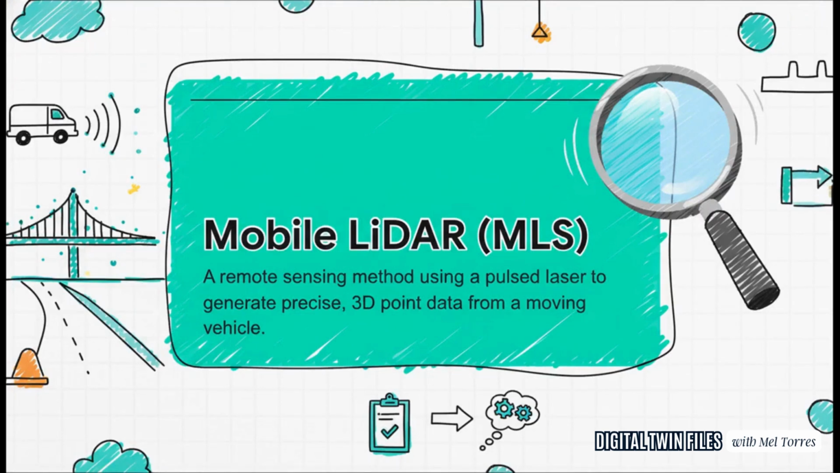Let's get a little technical for a second, but I promise it's cool. According to NCHRP Report 748, which is a big deal for transportation agencies, mobile LiDAR is what's called an active remote sensing method. So it's not just taking a picture. Think of it more like sonar, but with light. It's actively sending out millions of tiny laser pulses, measuring how long they take to bounce back, and using that to build an incredibly precise 3D map of everything around it. All those points together, that's what we call a point cloud.